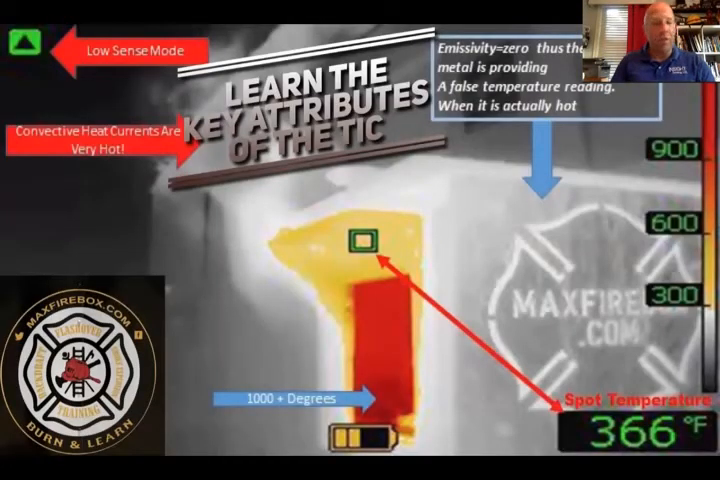Okay, this is a cheat sheet we use when we burn with the Max Firebox. In about 20 minutes, we can teach a student how to interpret the image with the Max Firebox, because the Max Firebox has a lot of attributes that are really neat. It's not just a dollhouse. It's a 350-pound block of steel, and it's a machine. Okay, if you haven't used one, I highly recommend it.